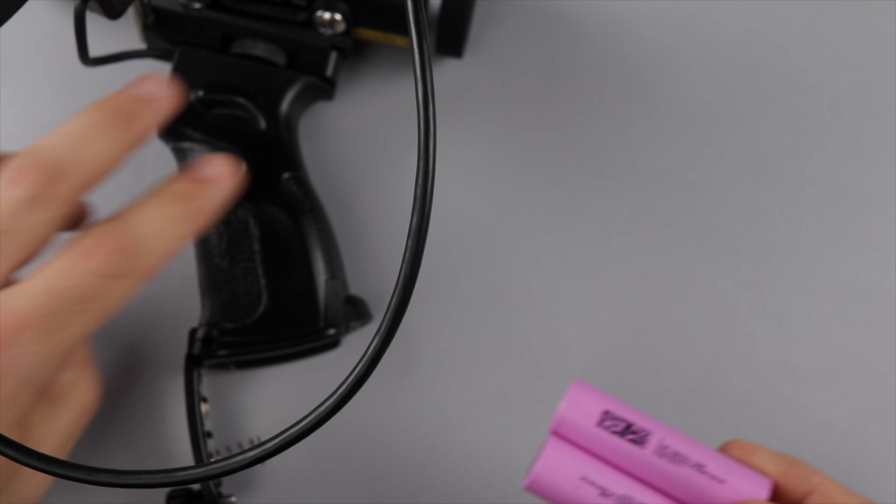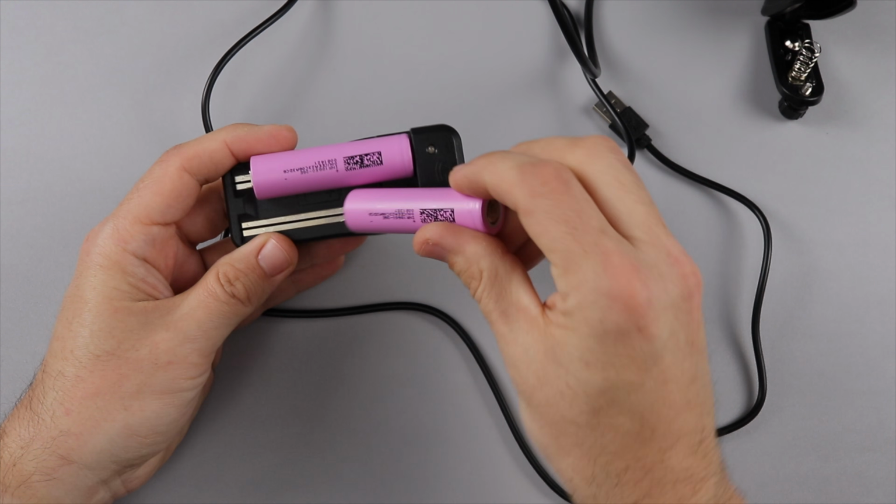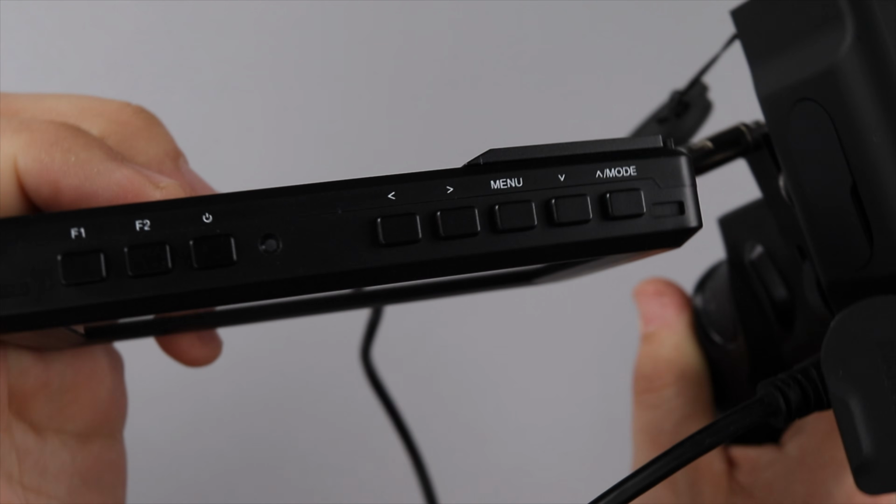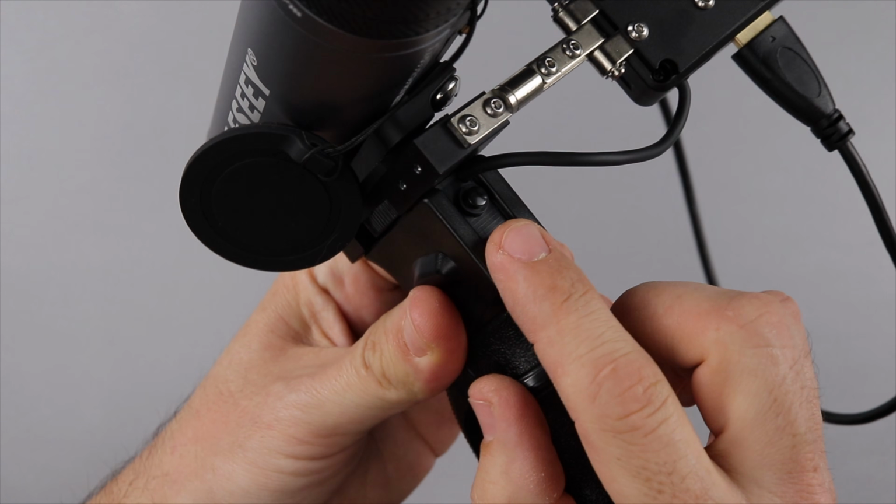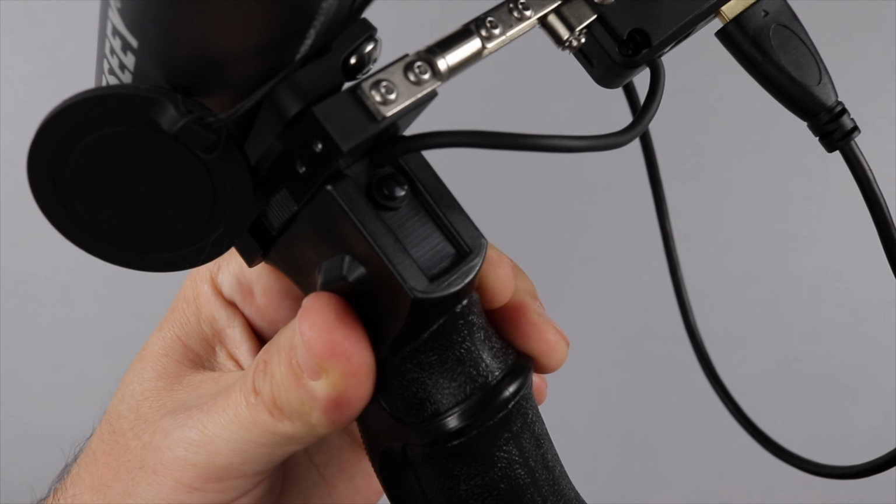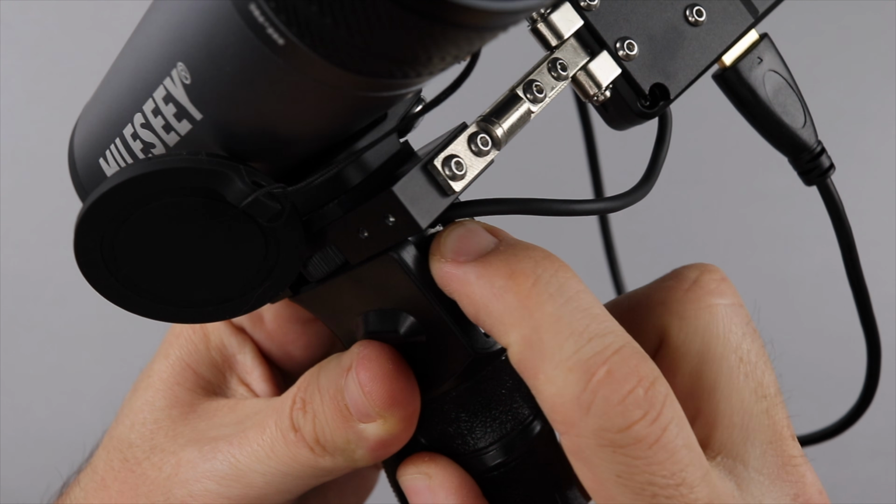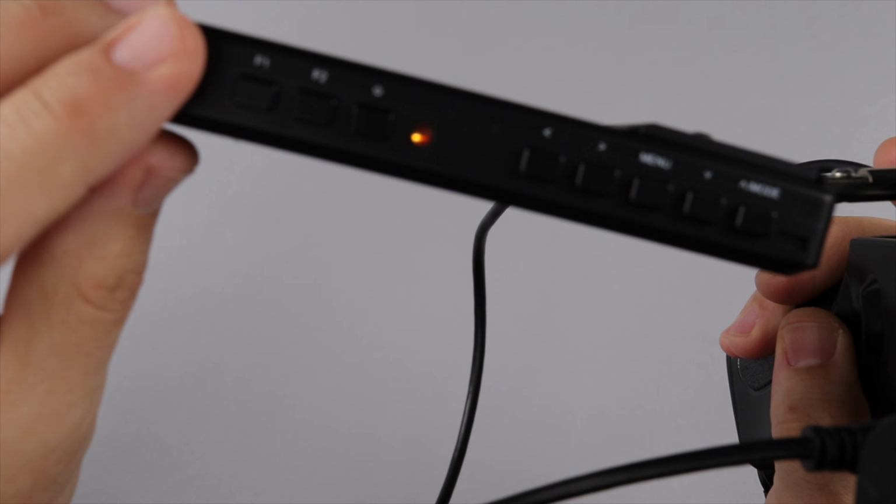This 4K monitor is powered by two 18650 rechargeable batteries, and it does come with a charging cable and charging unit. One tip that is absolutely crucial to know is that in order for the power to be supplied from the batteries to the screen, you have to first push this small button on the front of the unit. Without doing this, this unit will not power on. So it's very critical that you push that button first.